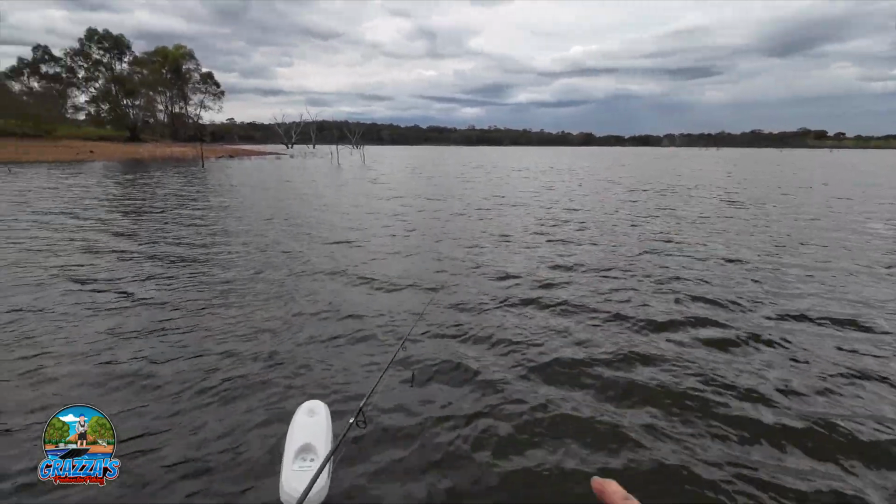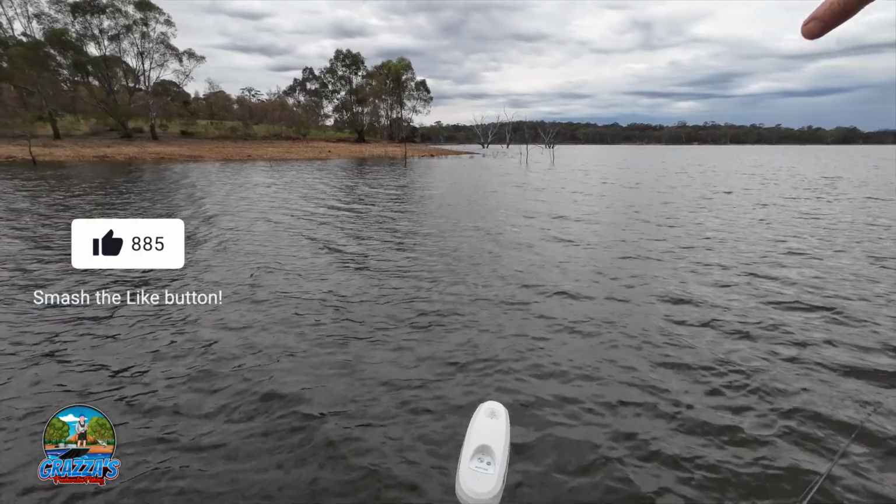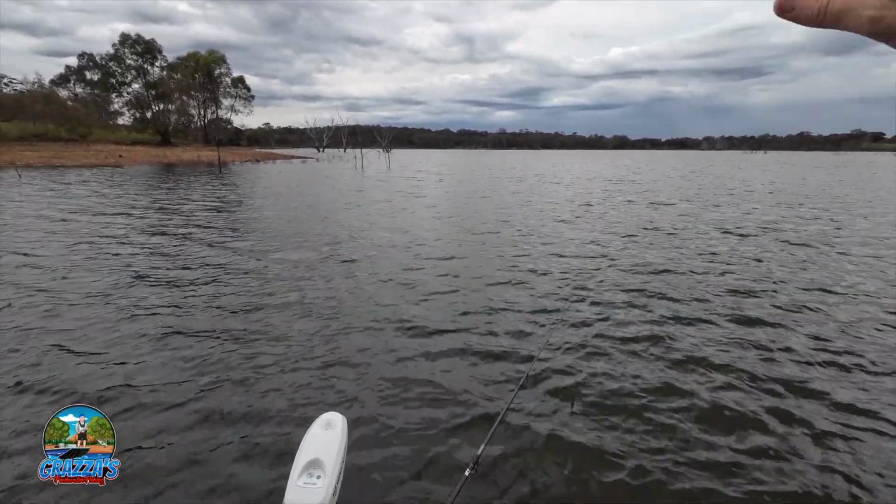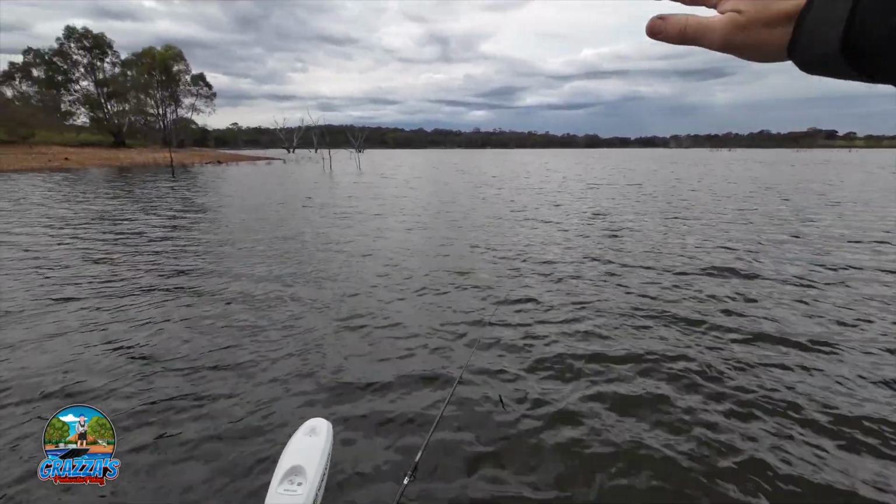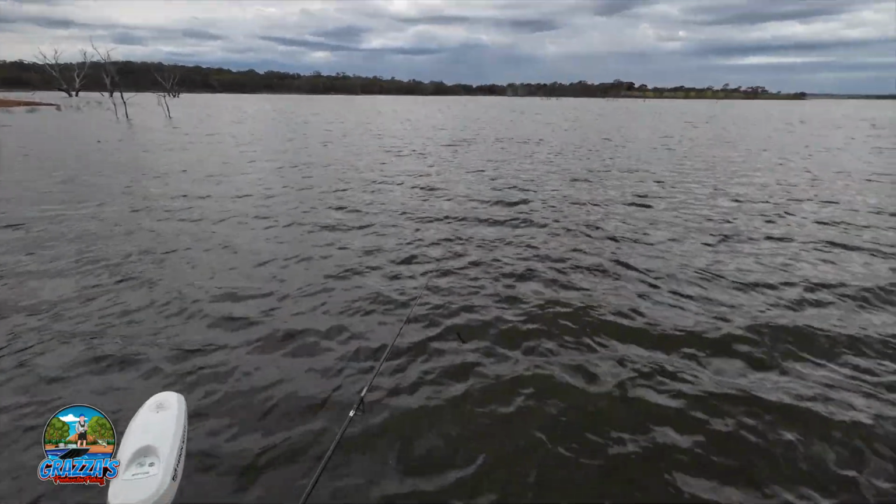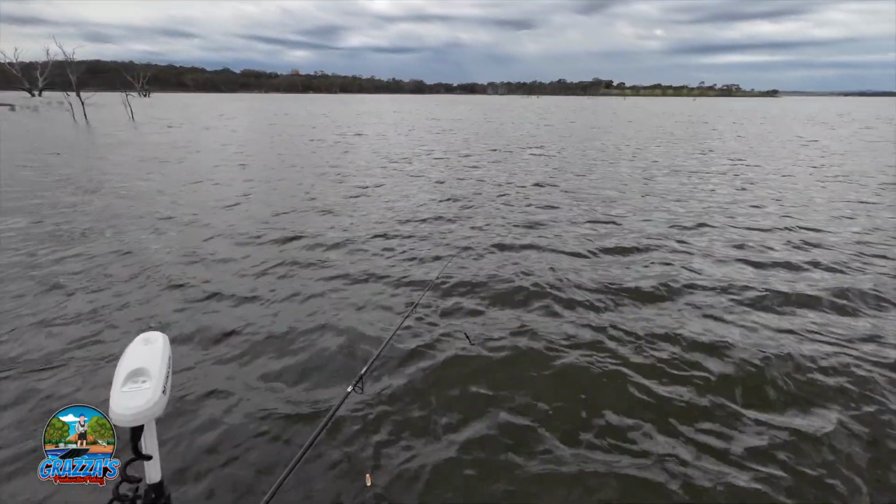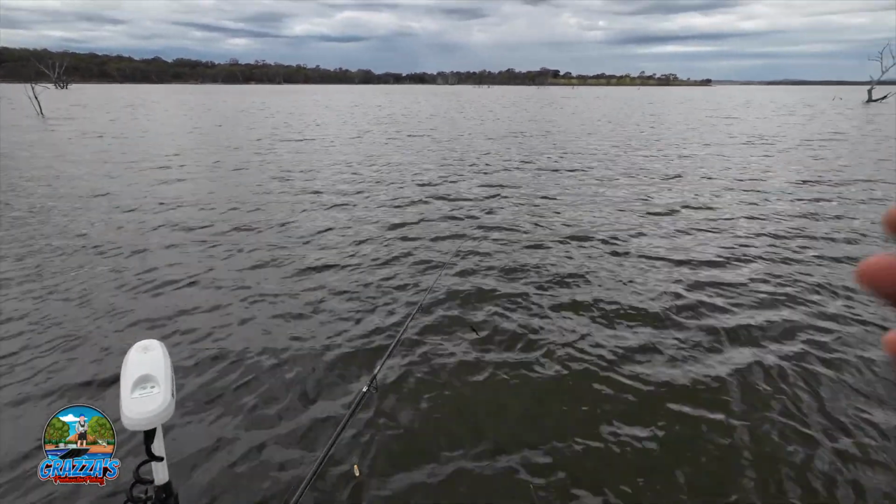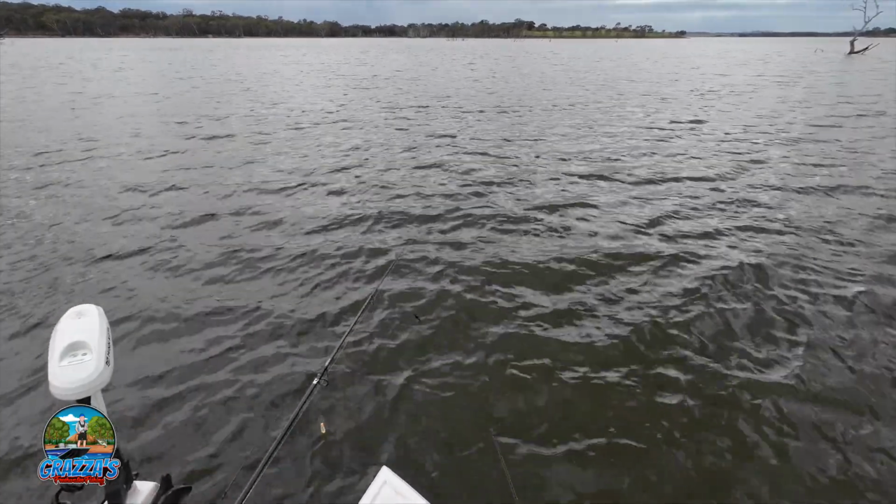Pretty much got an area here. We've got the point off to the left, and that point runs right out. So we actually come up onto this point, which runs right out to this tree at the right here. So yeah, very much that feeding type of drop off. Hoping there's got to be some fish sitting along that edge. So we're just going to work along there for the moment. We'll see what we see on the sounder, but we'll just keep casting with a few different options. So here we go.